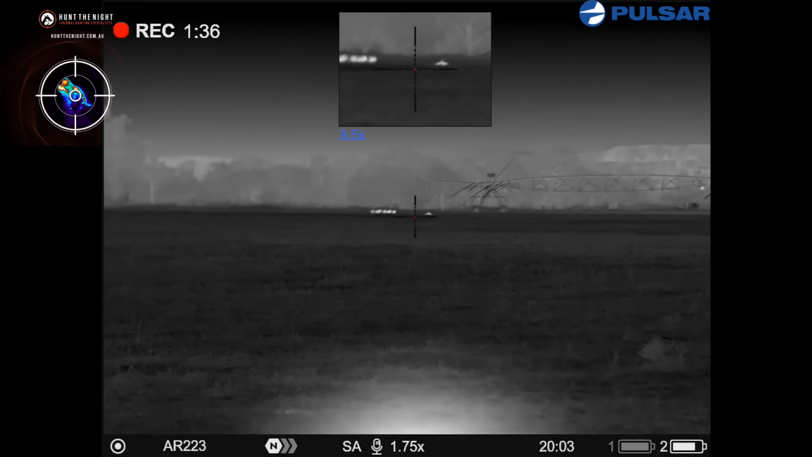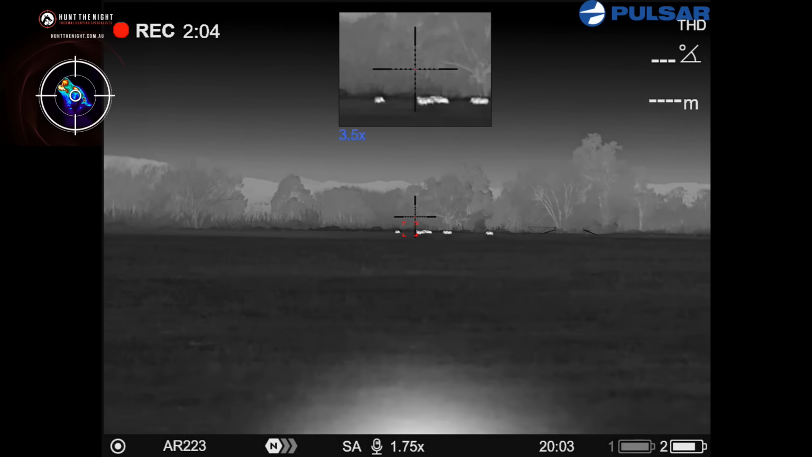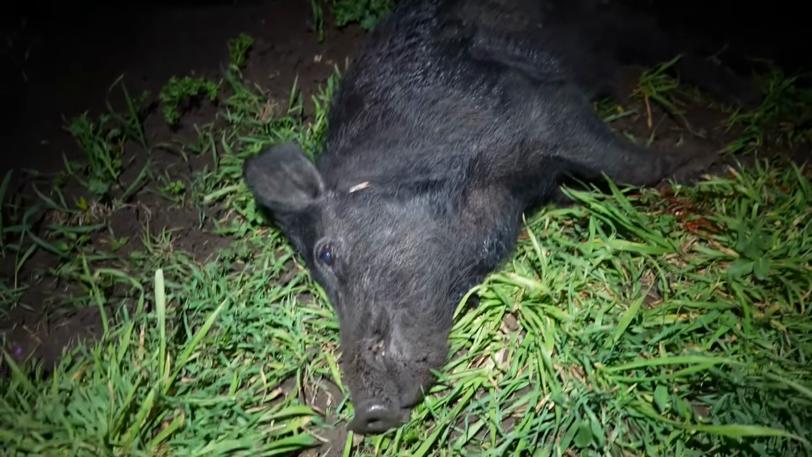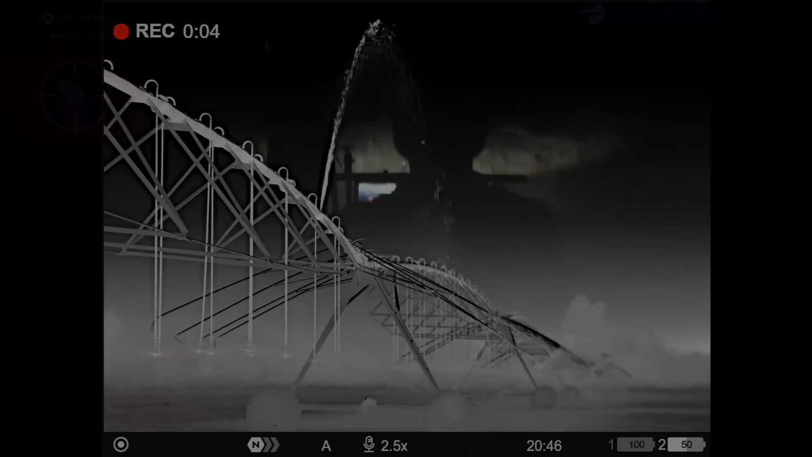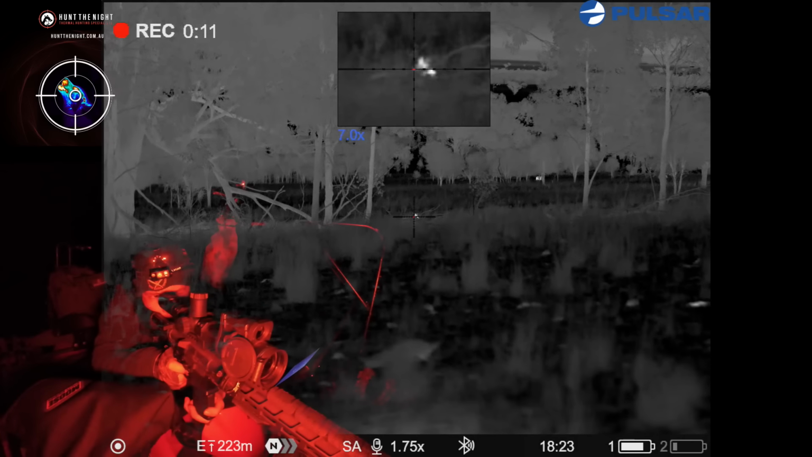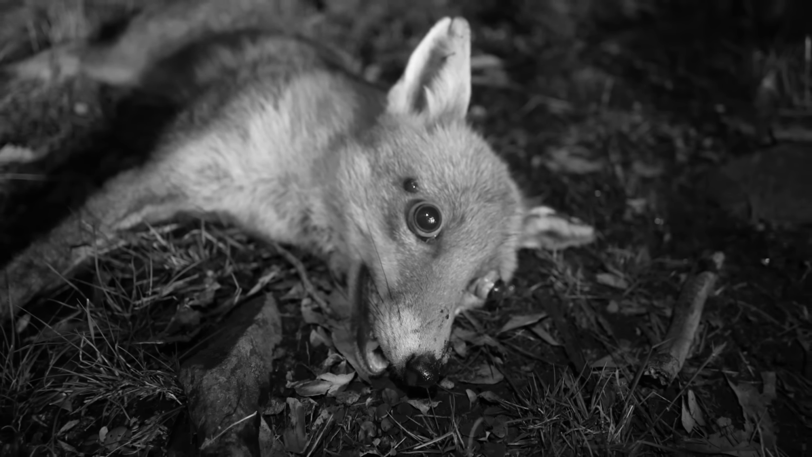You're not doing so well. These pigs are making quite a mess in here on this green feed. He won't do that again though. I'll have to let him know about that. There's a little bit of a water leak there. For your viewing pleasure in black and white mode, he's got the googly eye.